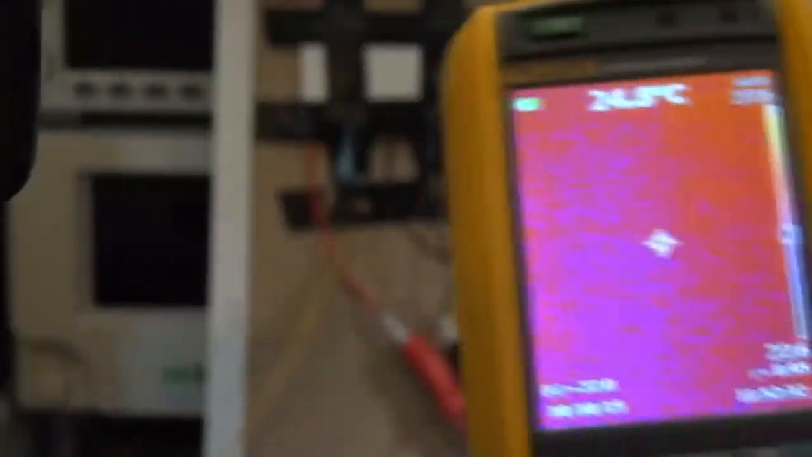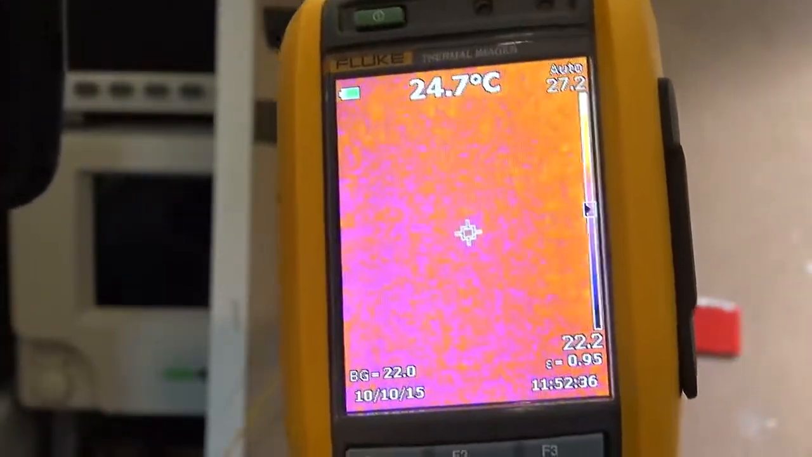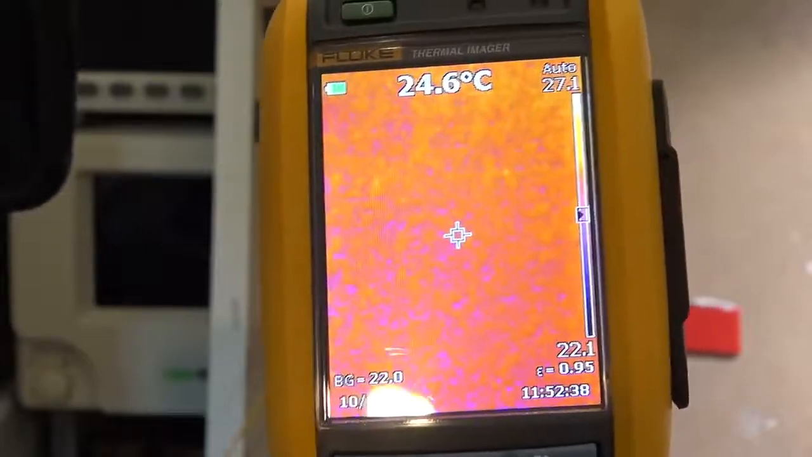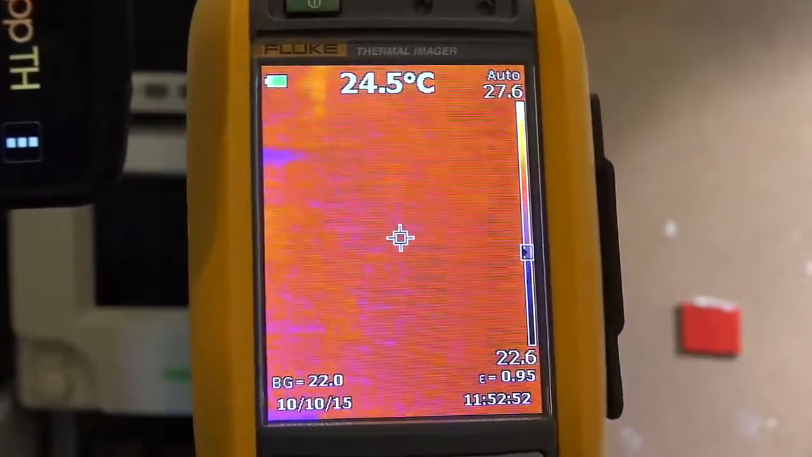You'll have also noted, as I've got the Fluke here, you might have heard that shutter going on and off, and it freezes every now and then while it does a uniformity calibration or correction. There we go, it does that. It freezes and then it comes back. It takes about a second, and you'll see none of that happens with the Therm app.